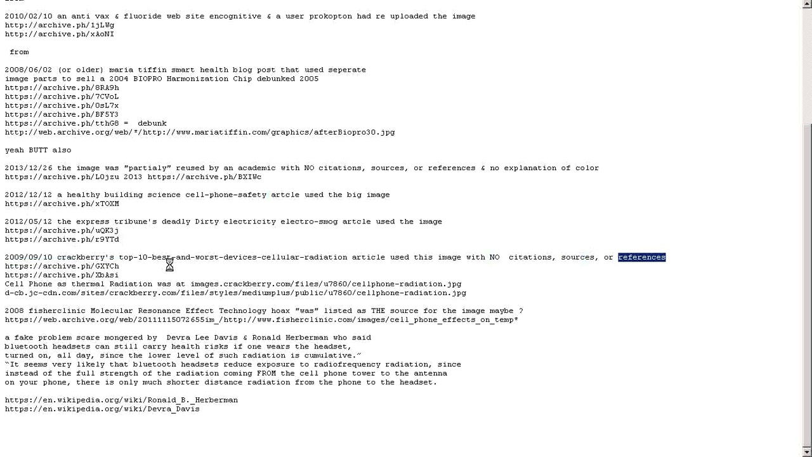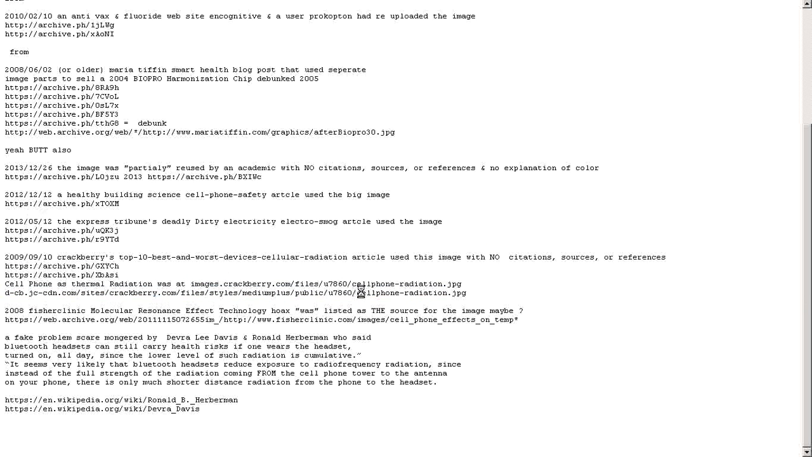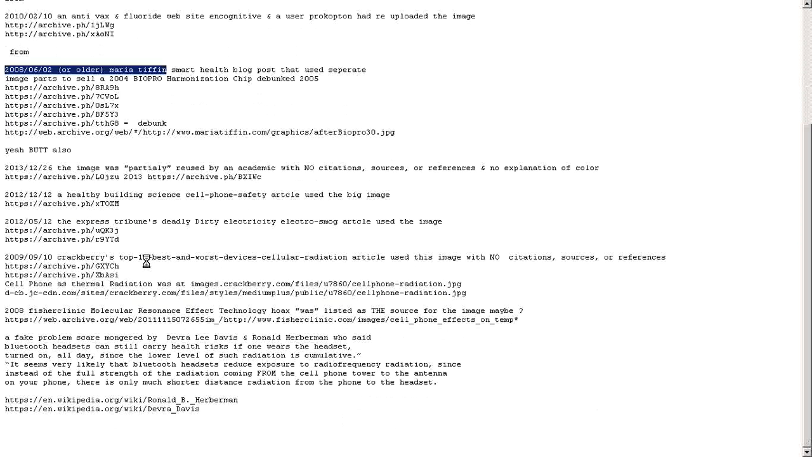However, all the people commenting on all of these things referenced a possible citation. And if you're curious, the image has changed position repeatedly, but it is actually where they got it from in 2009. But again, 2008, from Maria Tiffin to sell stuff that didn't work, and she at least put them in the correct order.